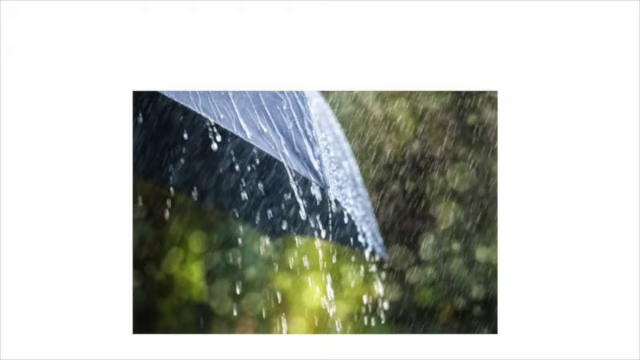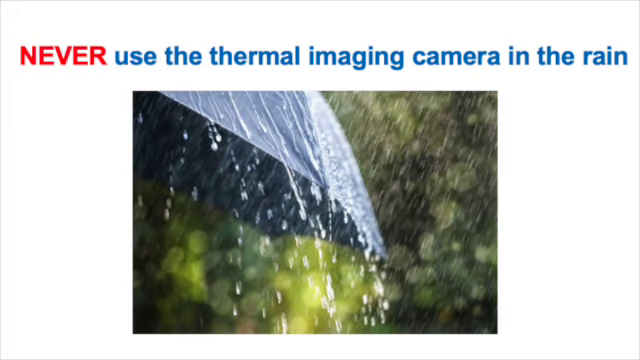However, there is one absolute no-no with thermal imaging, and that is never try to survey in the rain. Firstly, this is bad for the camera. Secondly, the rain confuses the thermal images. And thirdly, the outside of your home will be getting wet, so it'll be extremely difficult to correctly identify any problem areas where you've got heat being lost or where there's moisture ingress. So you should wait until the outside of the building is properly dried off, that'd be usually the next day, before you try doing your thermal imaging survey.